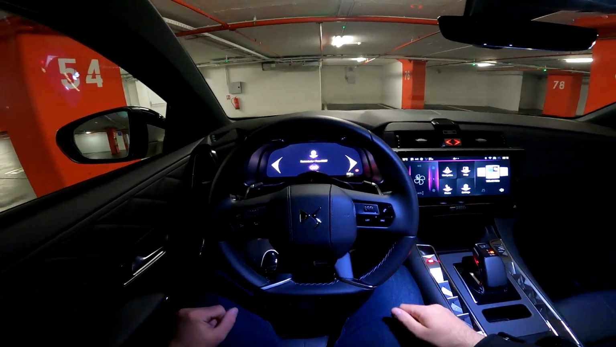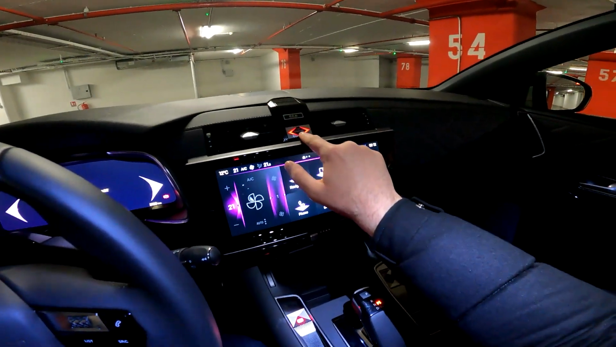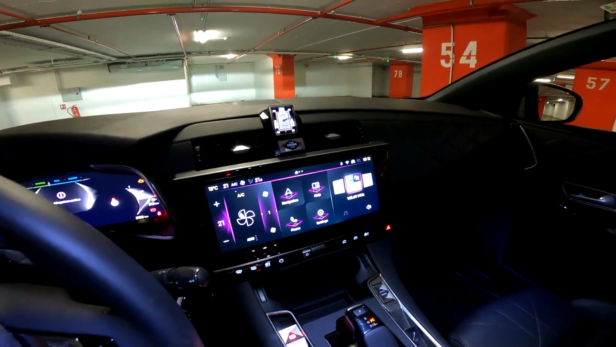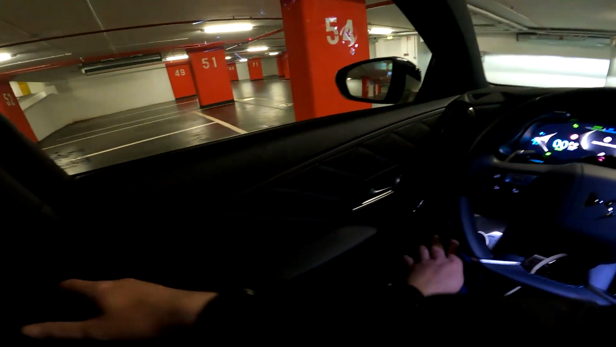Alright then, this is the layout in front of us. First thing that we're gonna do is press the start engine button, which is here, and look at this, the clock comes out. How cool is that? And we are now ready to go.